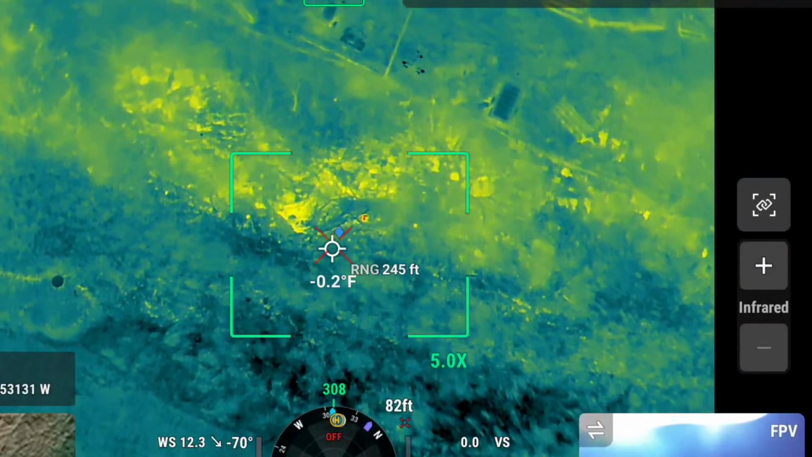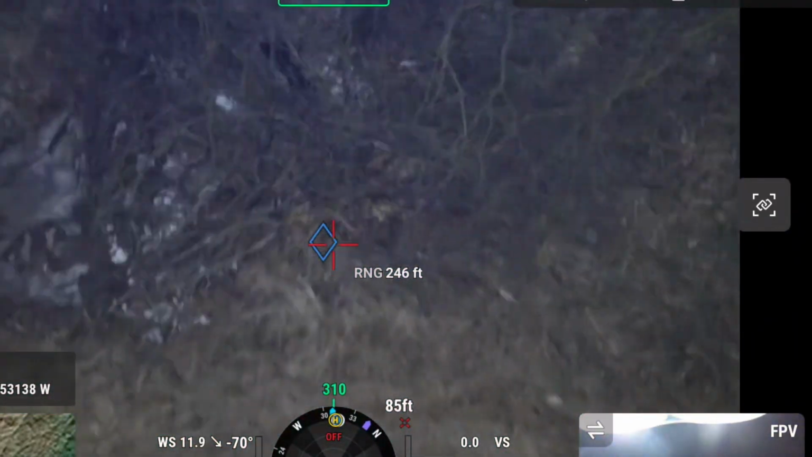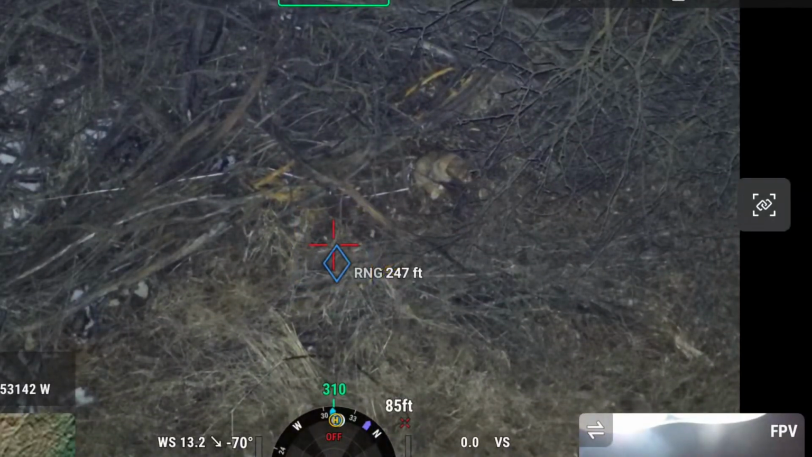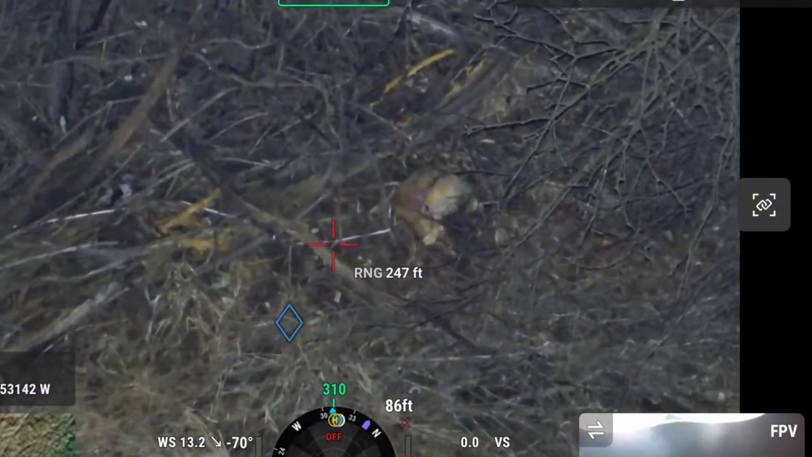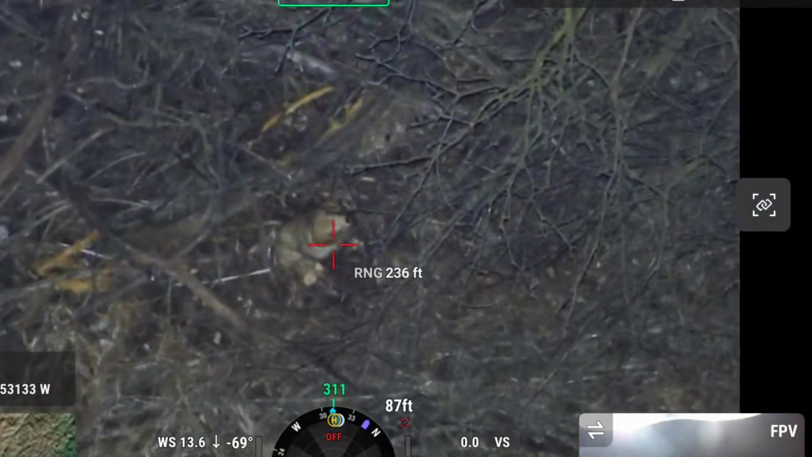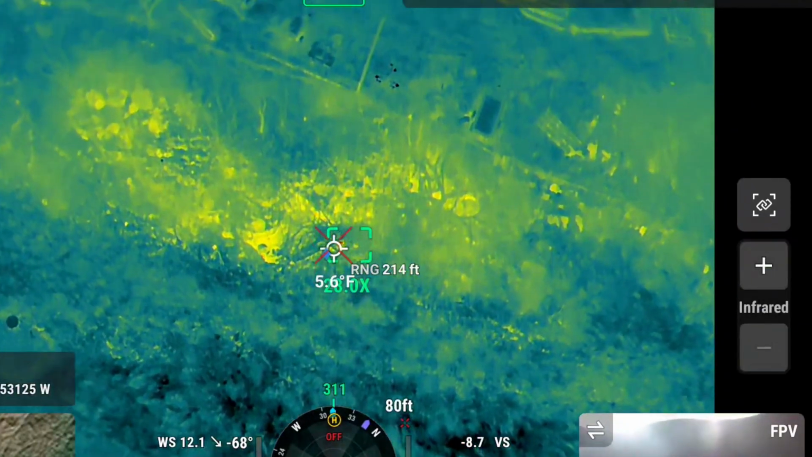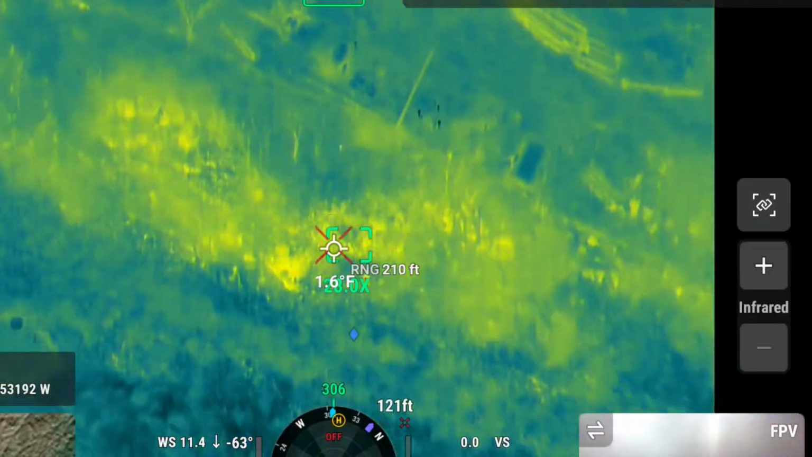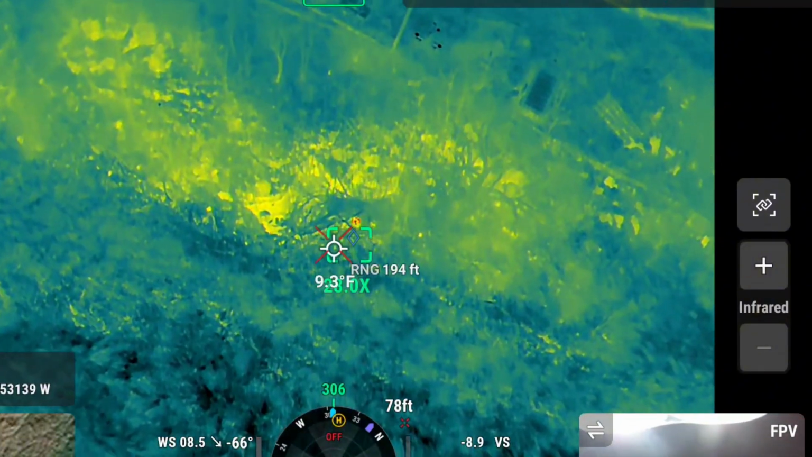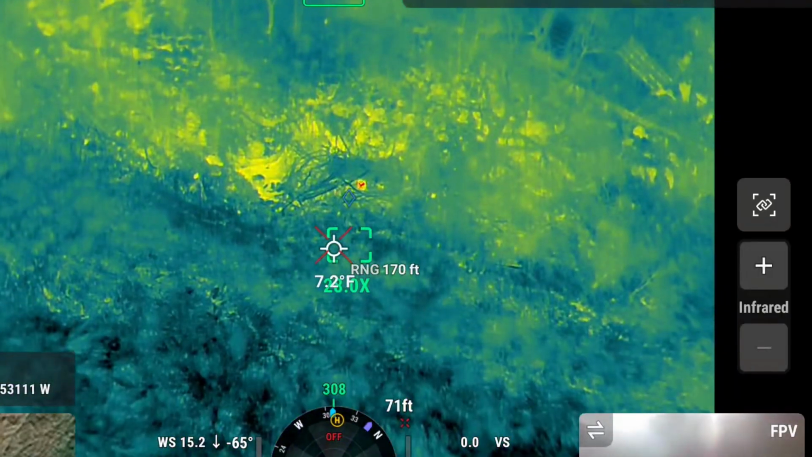Right here is where she is. See the light? Yep. Are you there? All right, so just go right to that light. Yeah, I'm looking at her right now. She's fine. Yep. I'm gonna come down really low. See, you guys, you follow the light, she's right there. See how I'm doing with the light? So right here, I'm shining light at you guys and back down to her.